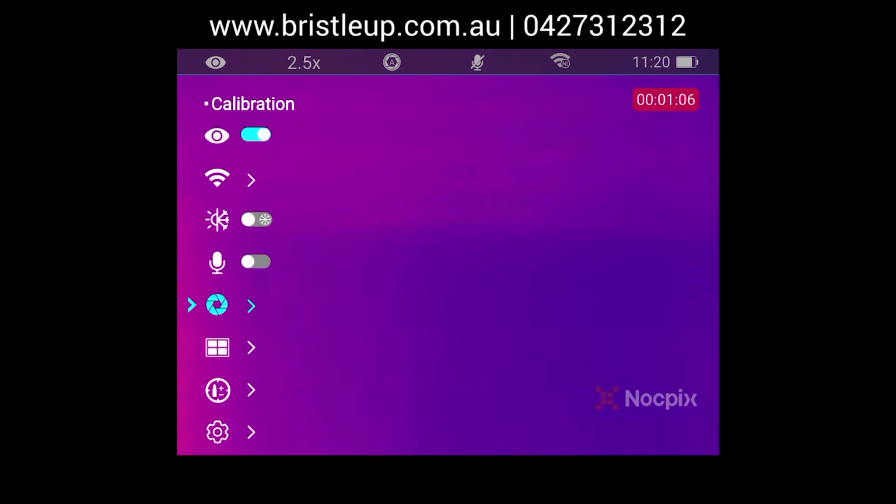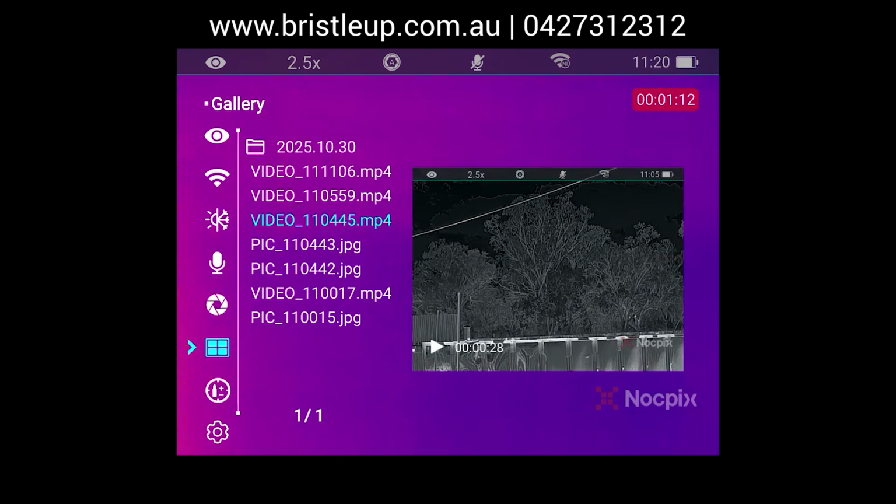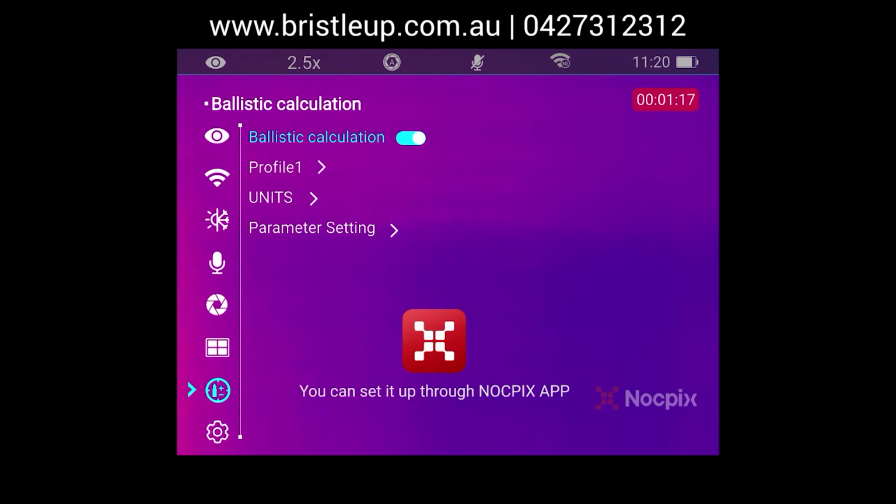We have our calibration, whether that's automatic or manual. We have gallery, which allows you to watch the actual videos you've recorded on the device, which is good. Then we have our ballistics. We can turn this on and off. We can put our data in or connect it up to the Nocpix app using Wi-Fi.